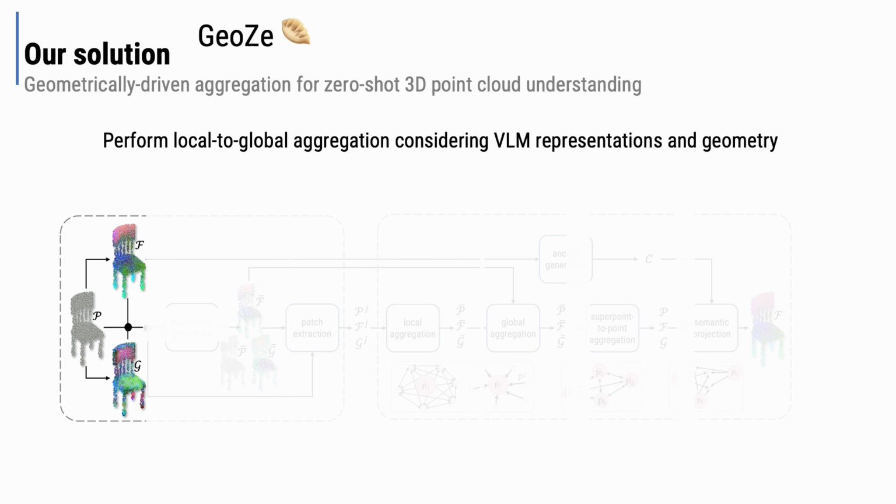We begin by extracting dense pixel-level VLM representations with CLIP from each viewpoint of the point cloud. These representations are then projected onto the 3D points. For the point cloud, we compute the geometric representations using fast point feature histogram to guide the VLM aggregation.